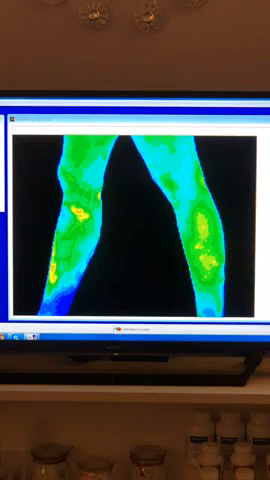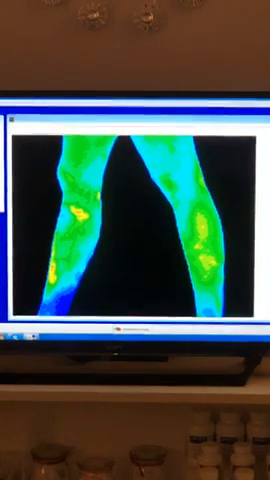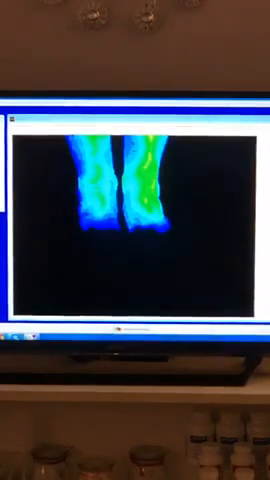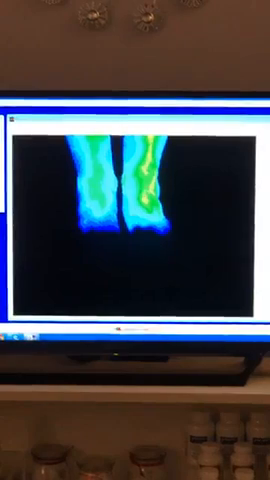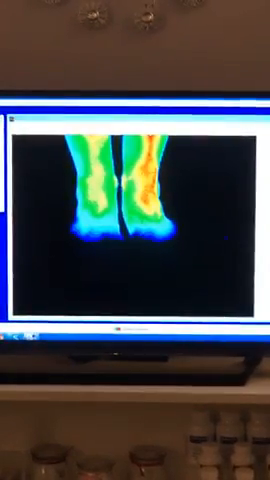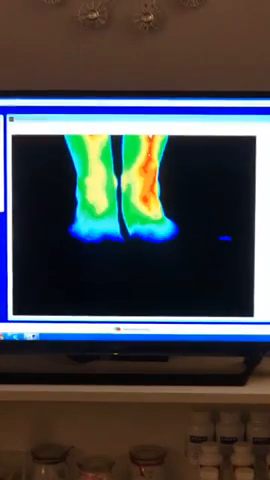Girlfriend, you got some cold toes. I do have cold toes. I've always had cold toes. I have a perfect thyroid too. I just had my labs done last week and my thyroid works great, thank goodness. My T3 and T4 are perfect, but my toes have always been cold. Mm-hmm.